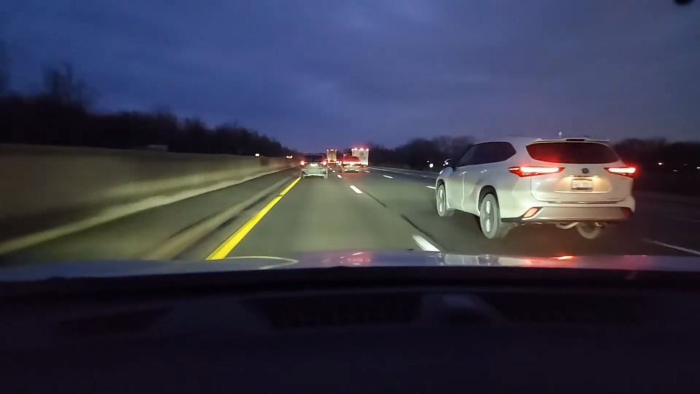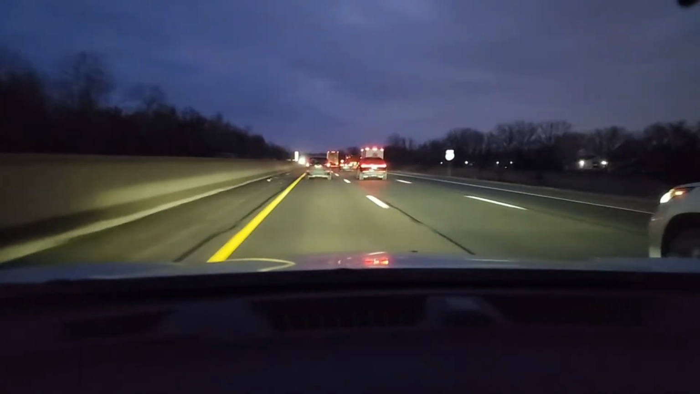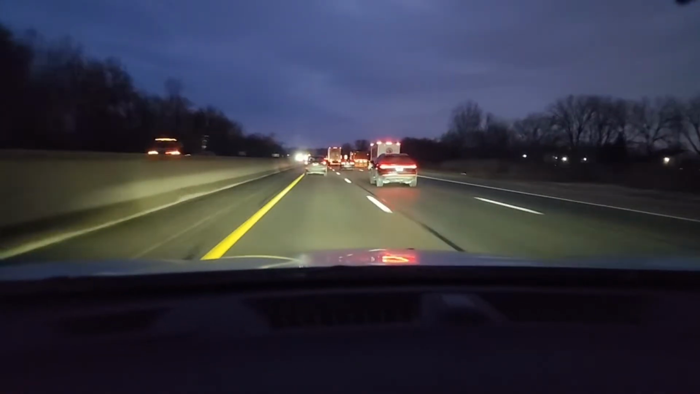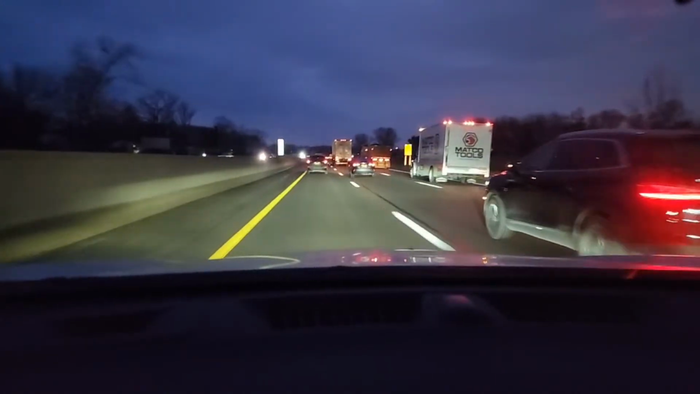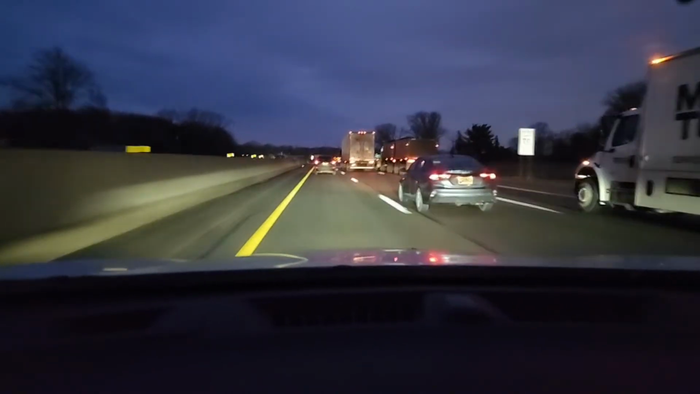I'm at about 70. Have good following distance. I'm aware of those semi-trucks. We do need an oil change. I wasn't able to get that, but I was able to put windshield washer solvent in the car. When you're traveling on the road, you need those things because you're going to have bug guts, dirt, grit, making your window dirty.